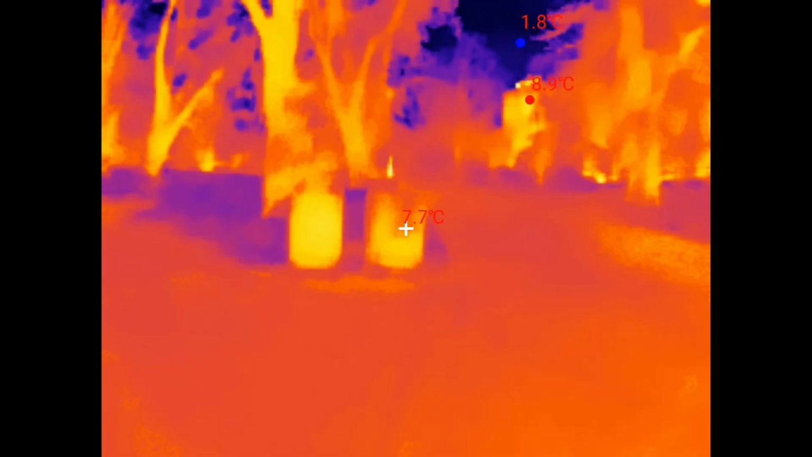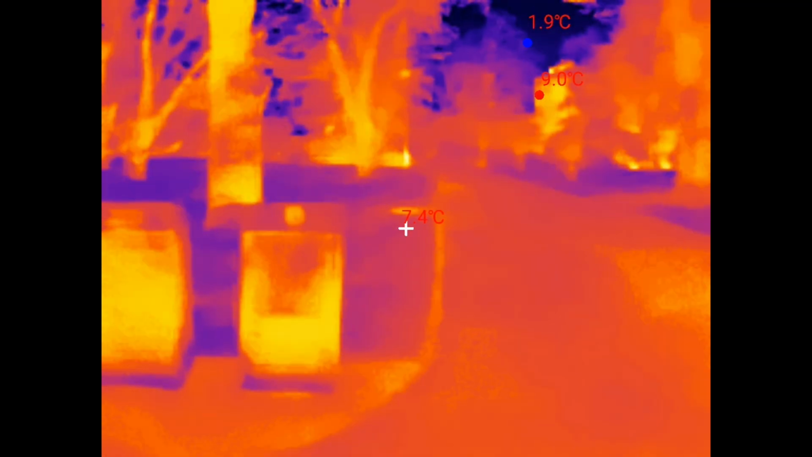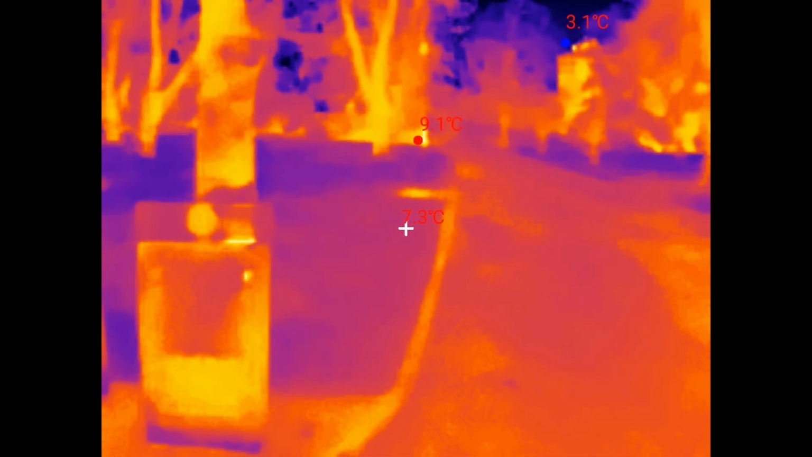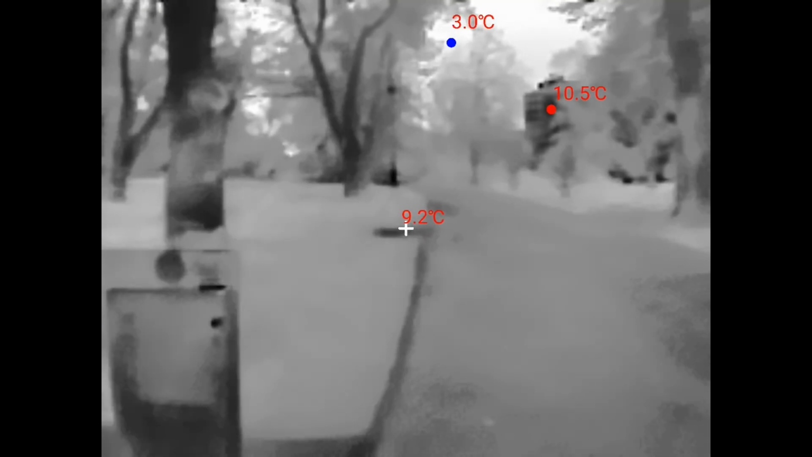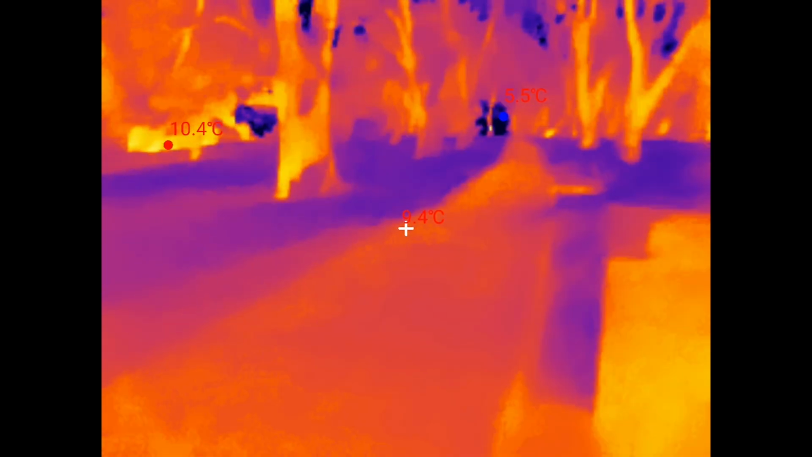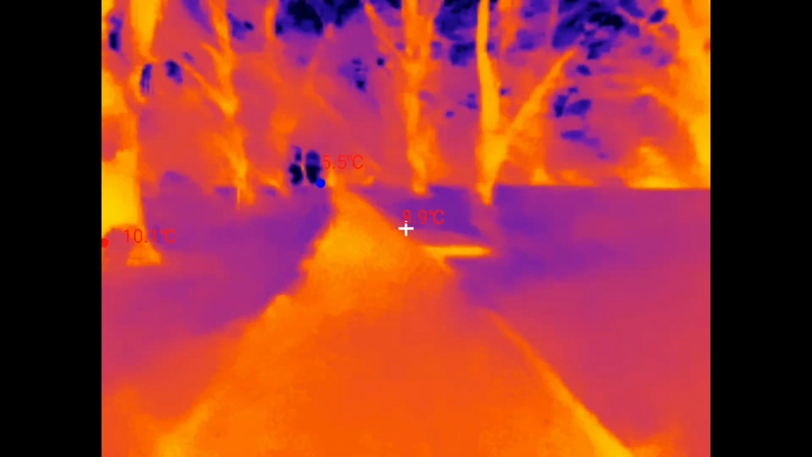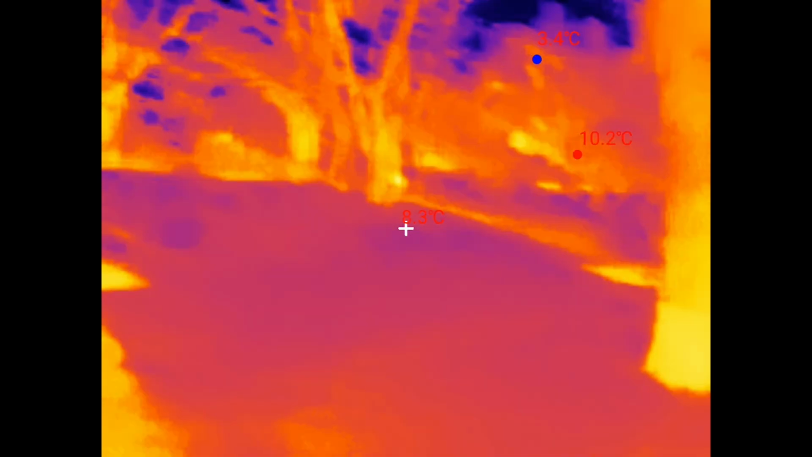And you can see there's someone all the way up in the distance. I can't actually see them from here. That's just got a heat signature underneath the tree there in the back. Maybe if I hit the black hot there. Just have a walk up here as well. This is pretty cool. Like, it's got quite a wide field of view as well.